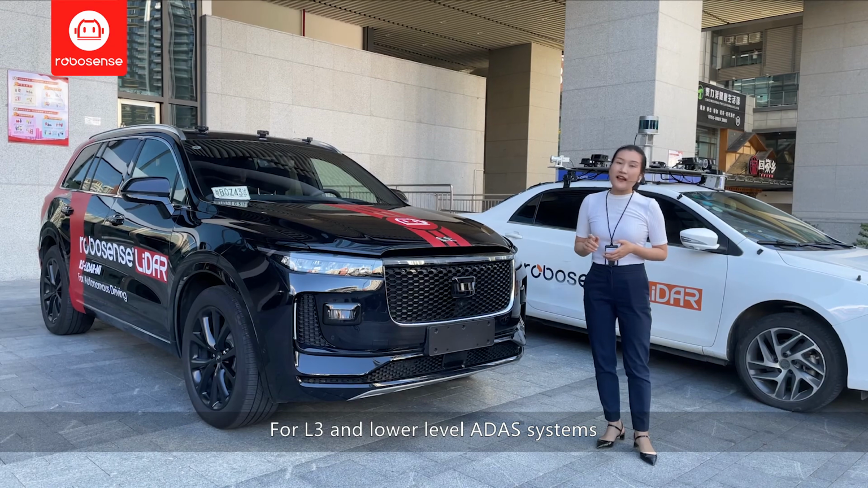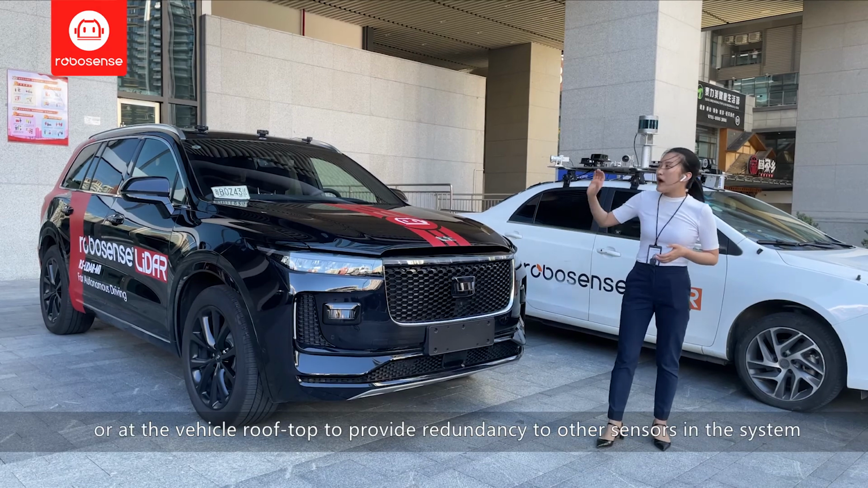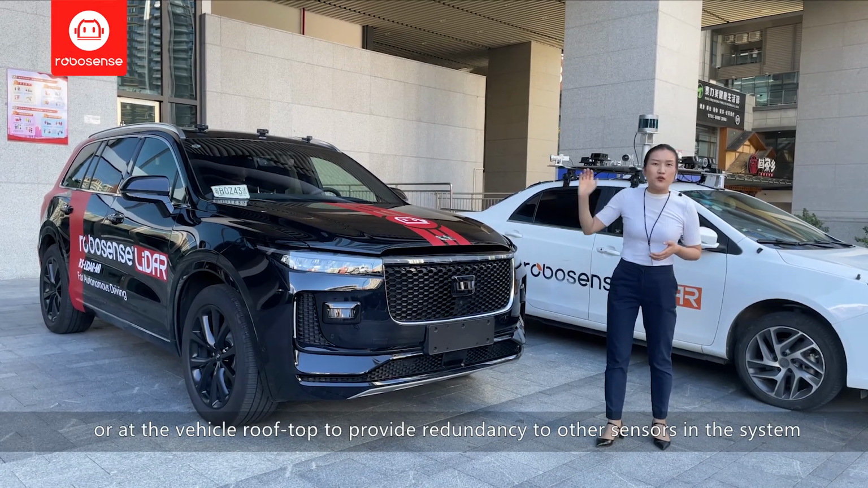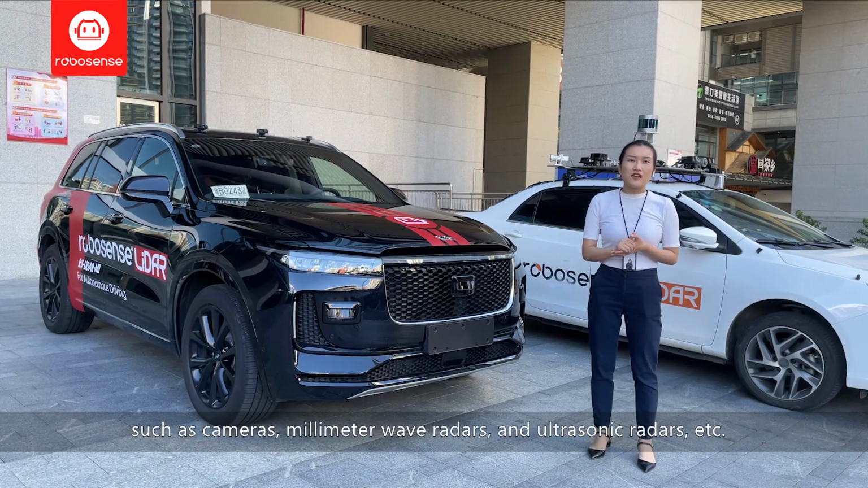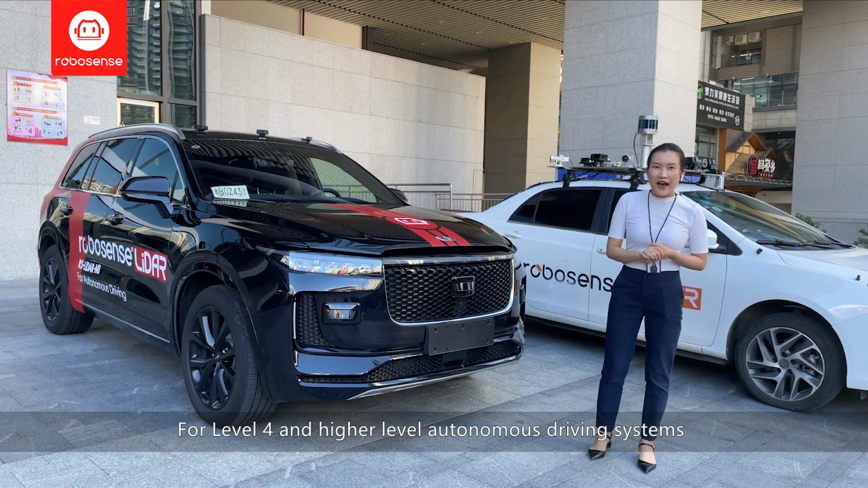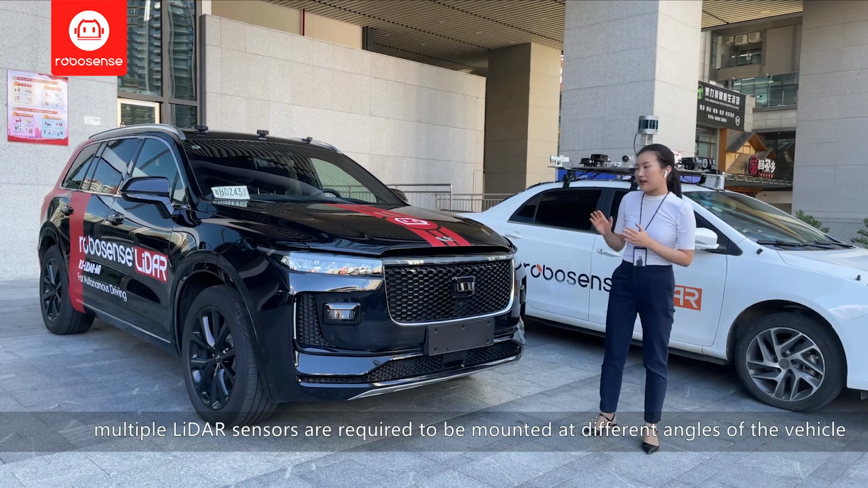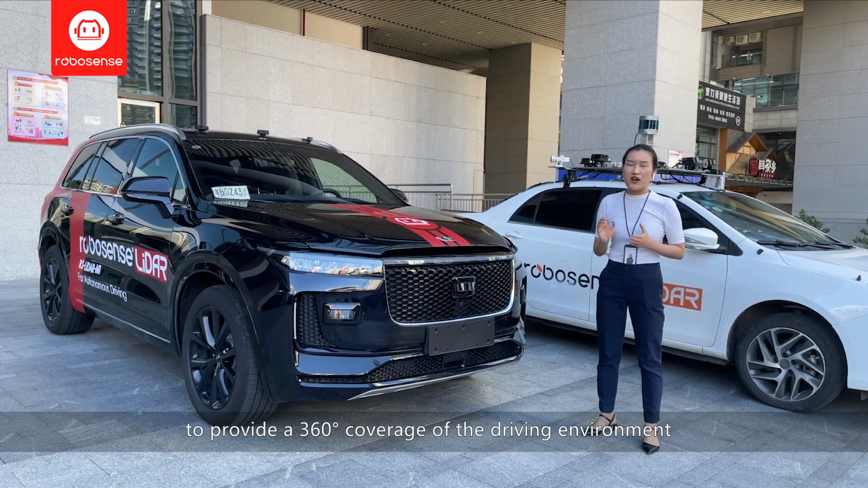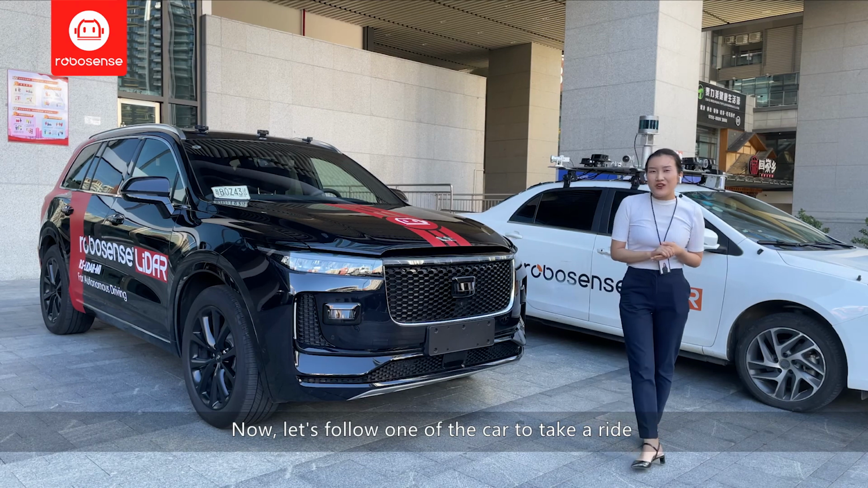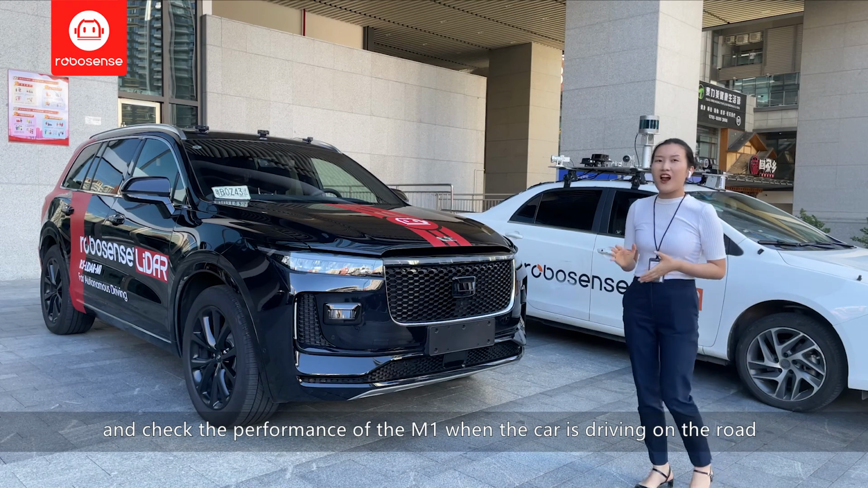So for L3 and lower ADAS systems, the LiDAR sensors are usually mounted at the front or at the vehicle rooftop to provide redundancy to other sensors in the system, for example, the cameras or the radars, ultrasonic radars. But for level 4 and higher level autonomous driving, multiple LiDAR sensors are required to be mounted at the different angles of the vehicle to provide a 360 degrees coverage of the driving environment. So now let's follow one of the car to take a ride and check the performance of the M1 when the car is driving on the road.